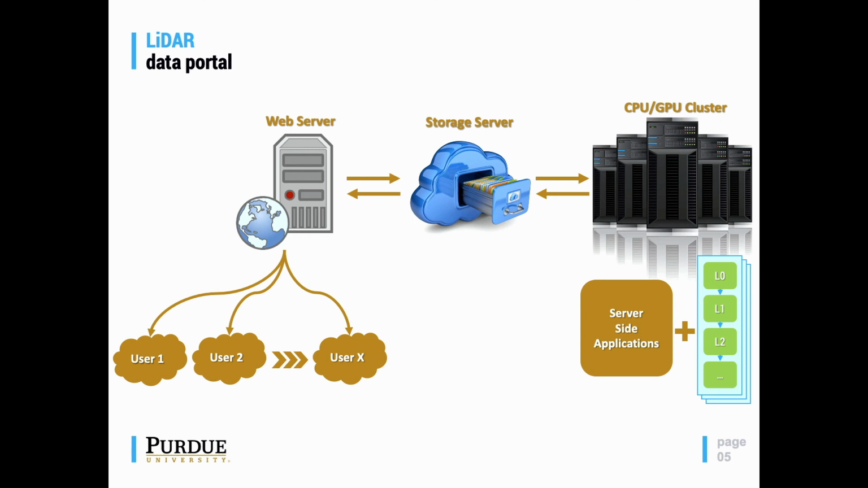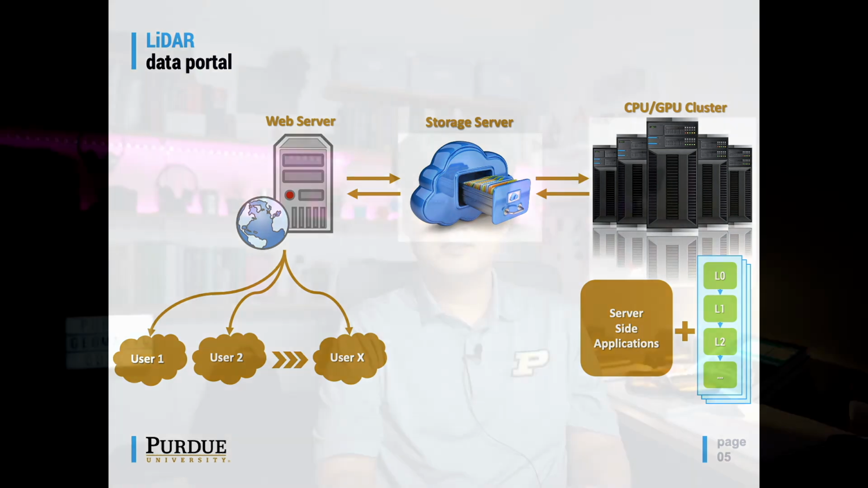We can also develop server-side applications so that users don't need to install any software packages on their side to analyze the LiDAR data. My research group, named the Geospatial Data Science Lab, which I call the GDSL, at Purdue University, has been developing such a data portal to host Indiana statewide LiDAR data so that the public can access the LiDAR data very easily without downloading the big data or installing any complicated software packages on their machine.